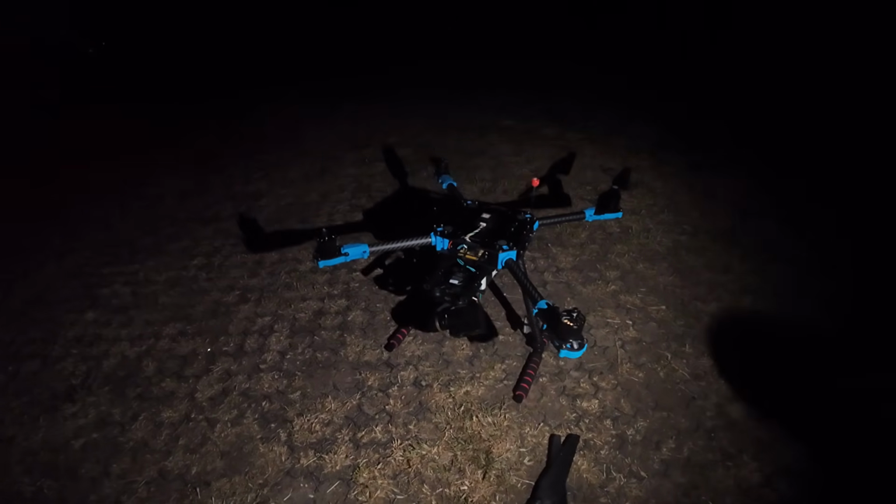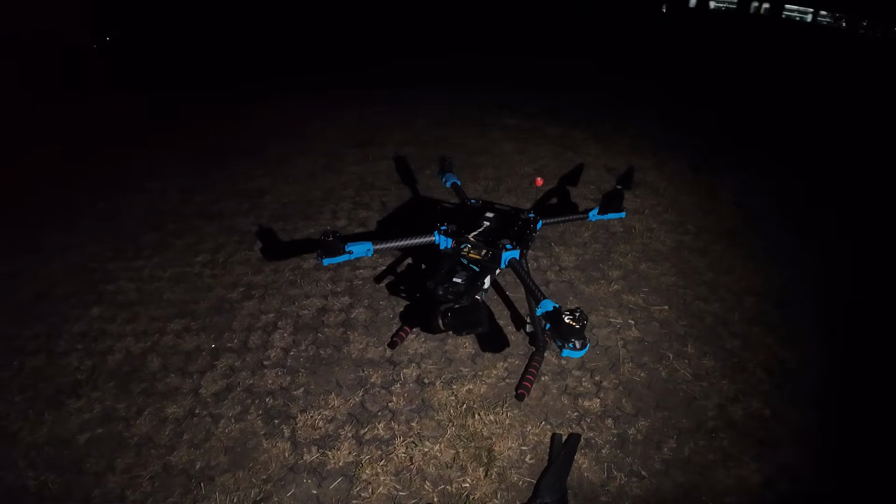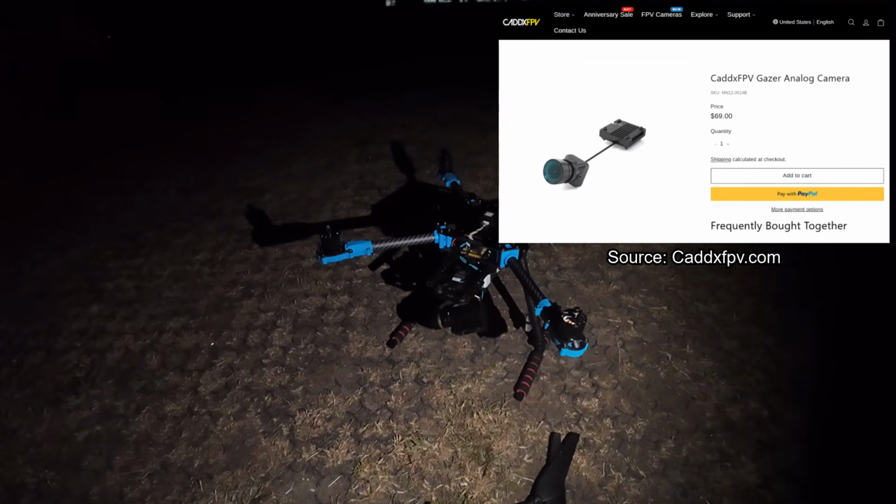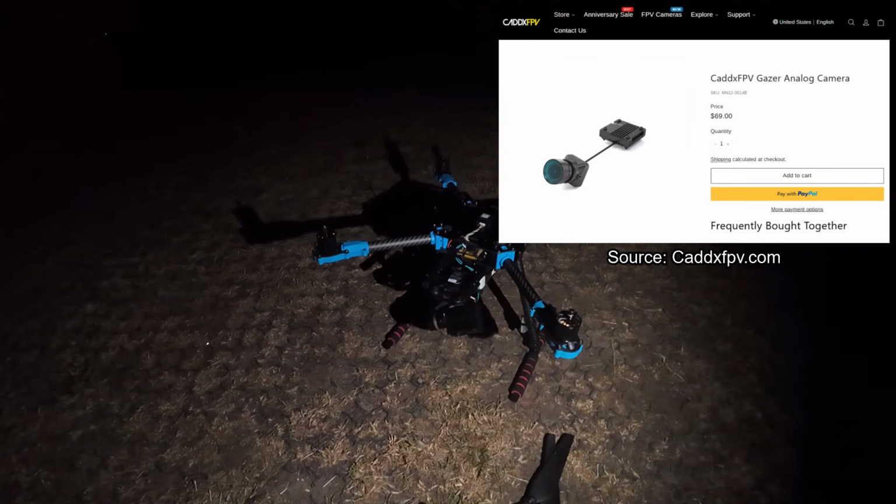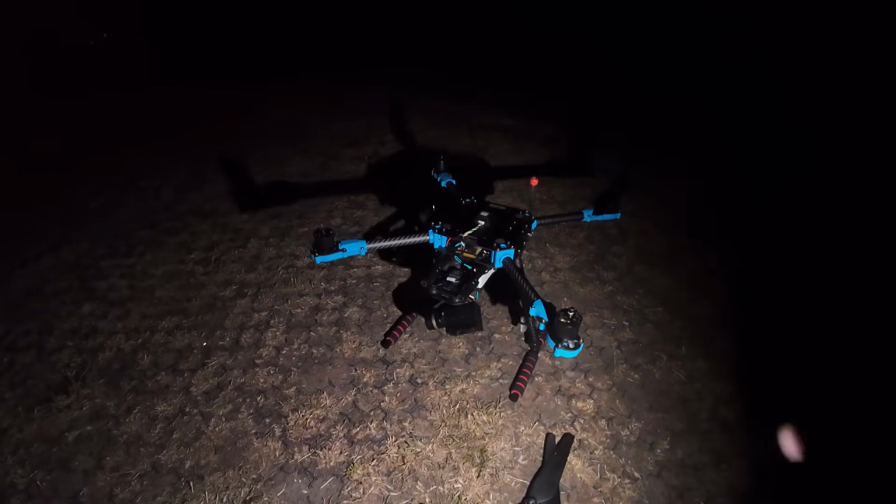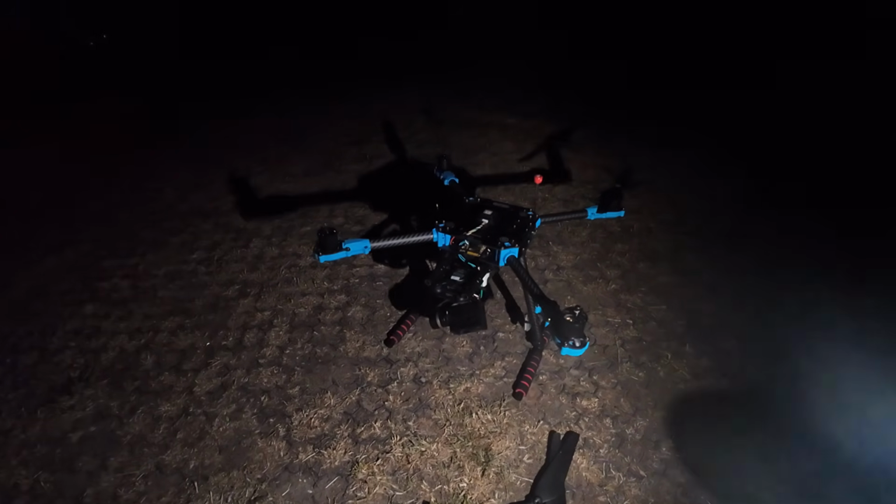Now, one other thing. I don't know whether you've seen, but Caddx has brought out a new low-light FPV camera recently. It's called the Gazer. From what I could tell, it's basically the same as the Caddx Infra. However, this one can actually shoot in color. So I have ordered one of them, and hopefully that'll be here in the next couple of days. I am looking forward to testing that out. I'll probably install it on this aircraft alongside the Caddx Infra, so I can then do a direct comparison between the two, and I'll hopefully be able to show you guys that as well.